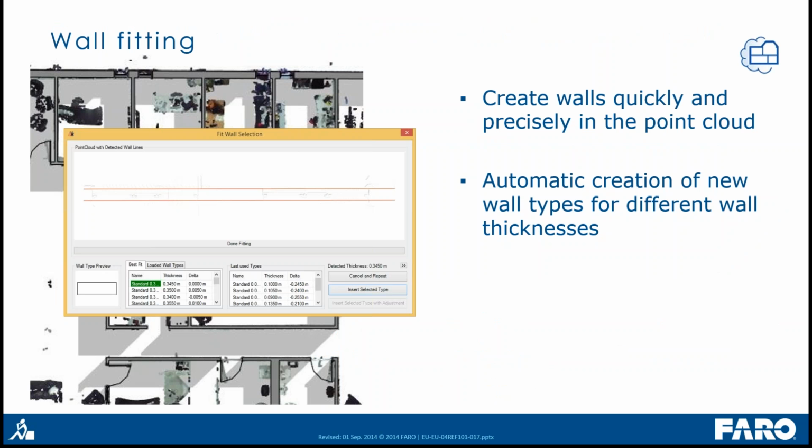Let's start with the wall fitting. The wall fitting tool allows you to quickly create precise walls in your level view, in your floor plan view. And this tool also creates new wall types with the wall thickness found in the point cloud.